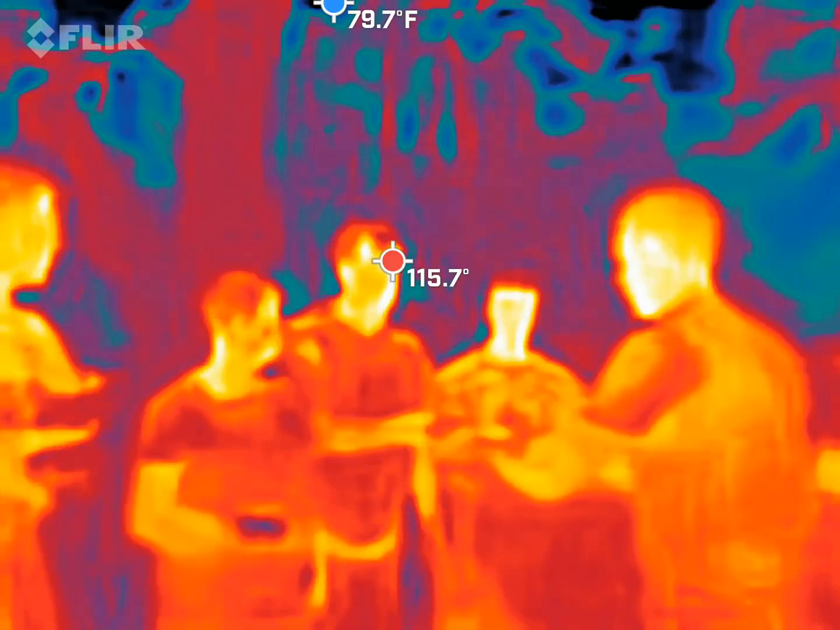Both lasers go to one person, so I think these are going to go to you. Lasers always stay towards the ground, maybe 5 feet in front of you. That's the furthest we're going to go. Your lasers are strong enough to make car alarms go off.